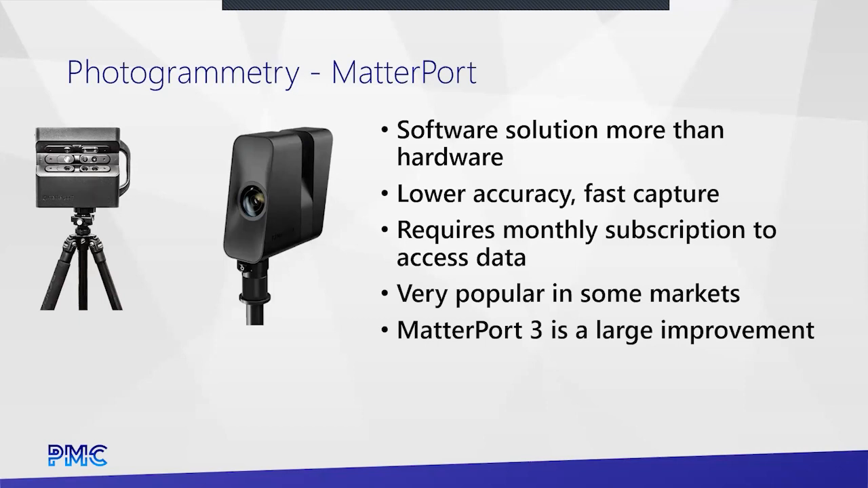It's a substantial improvement to both the capture speed, and very importantly, the quality of the capture is dramatically improved. And we're still testing this at PMC and doing some actual number checking on it, because confusingly they claim it has the same accuracy as the Matterport 2, yet it seems to be delivering much, much better data.